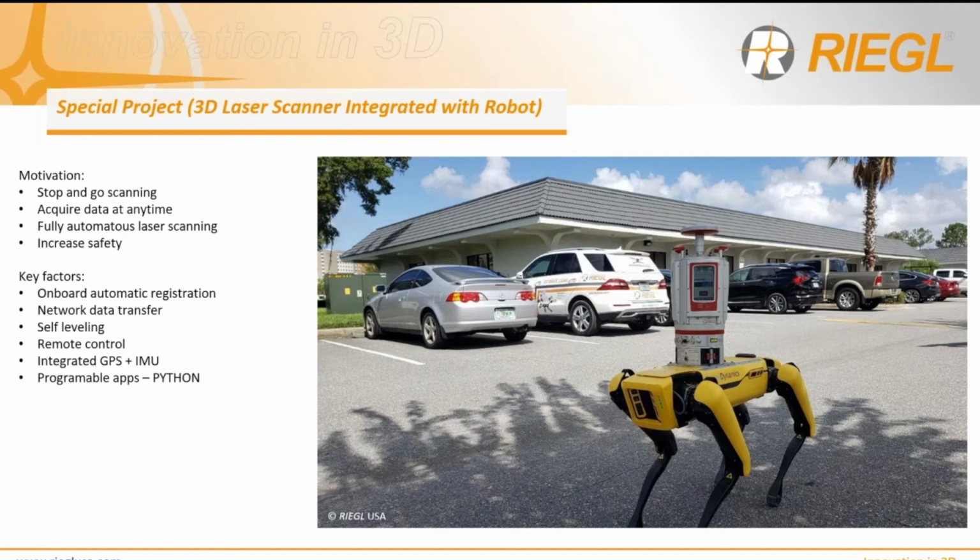And then fully integrated GPS and IMU. We have to have these sophisticated sensors on the scanner in order to really make this integration work. We couldn't just put any scanner on here. I guess we could, but we wouldn't have the capability to use it to its full potential without the sophistication of the VZ I-Series scanners.